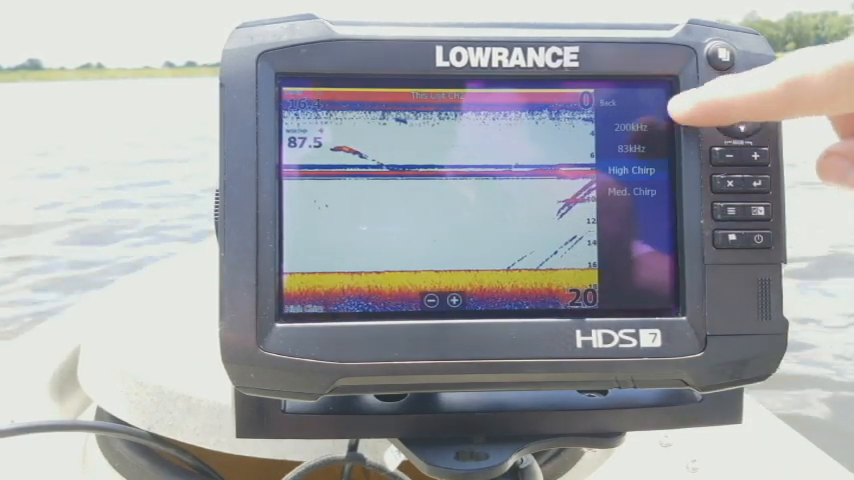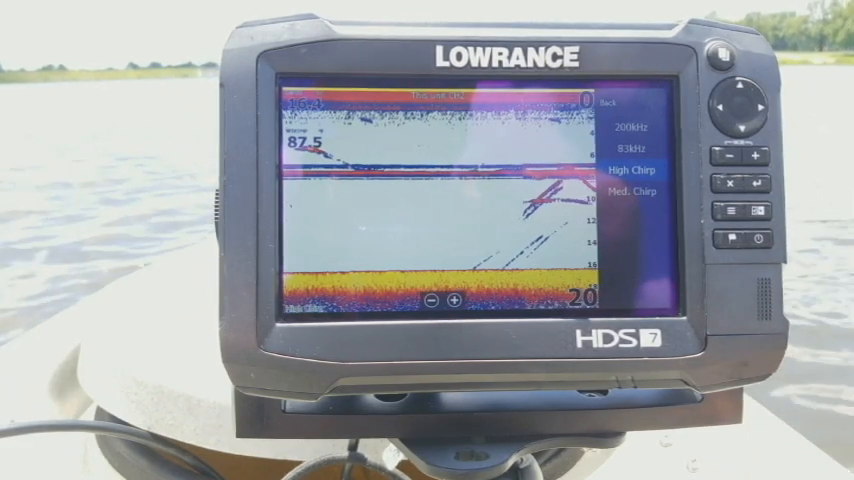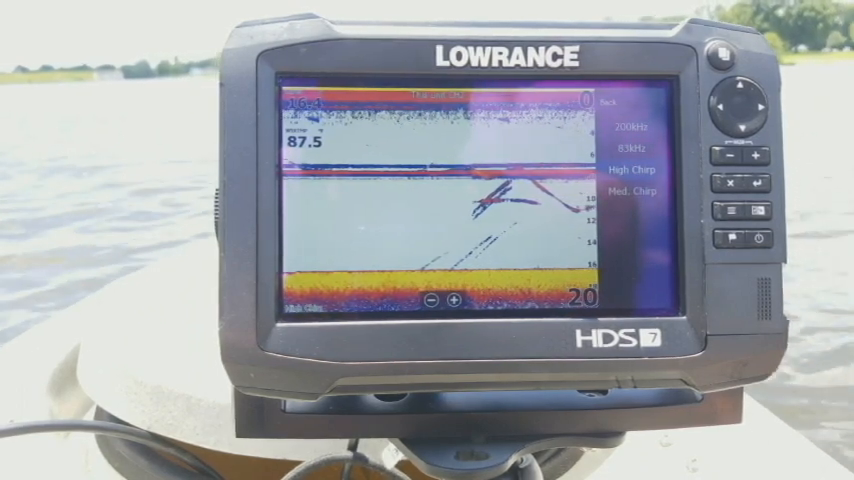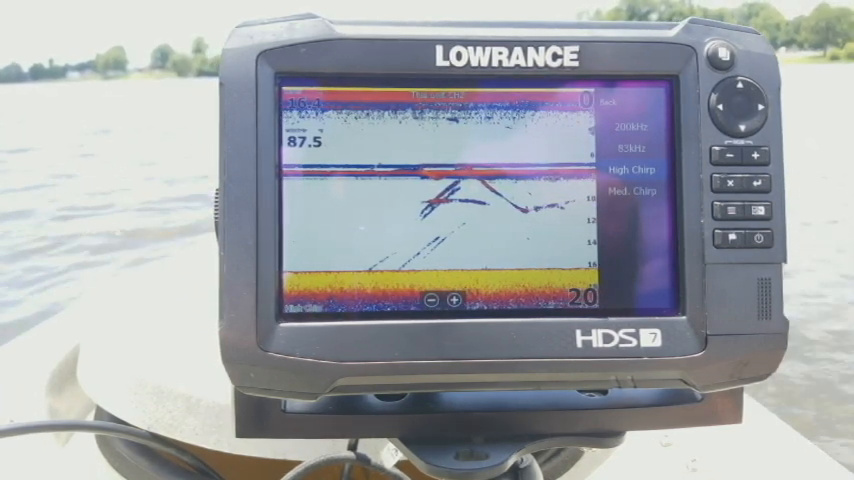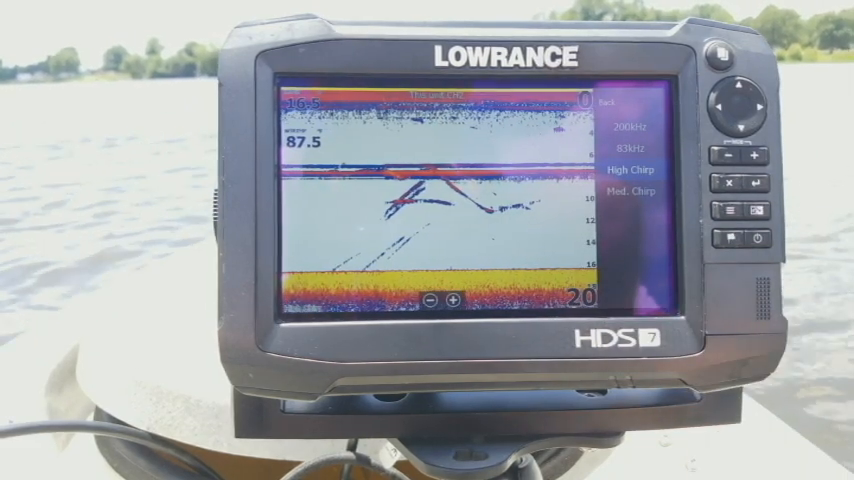Now you can see when I click on that, my resolution got a little bit clearer on there, because instead of running just 200 kilohertz, I'm actually running 130 kilohertz all the way through 210. So it's using all of those frequencies just to compile a much clearer, higher resolution picture, which gives you better separation of targets from each other and from the bottom.